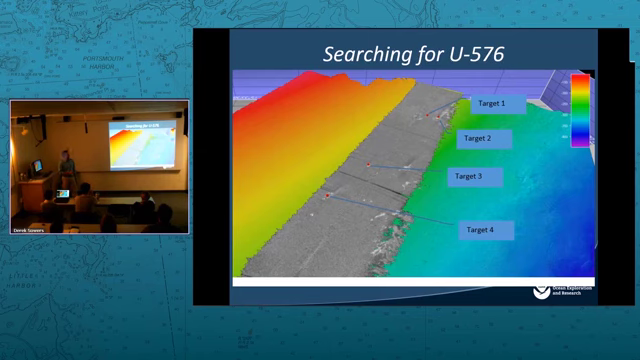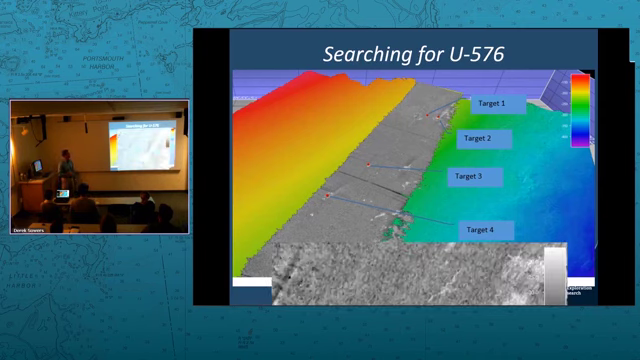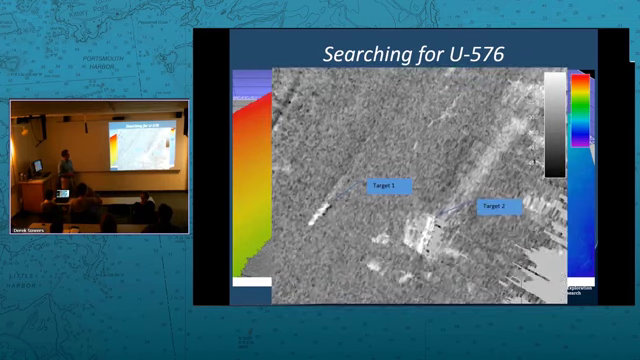It was interesting to me because I had never searched for a specific target in multibeam data, and the backscatter was actually the most useful thing in this particular setting because it was a flat seafloor and a consistent backscatter signal, and then we'd see these targets pop out. This was a known wreck, and it ultimately turned out to be the U-boat.